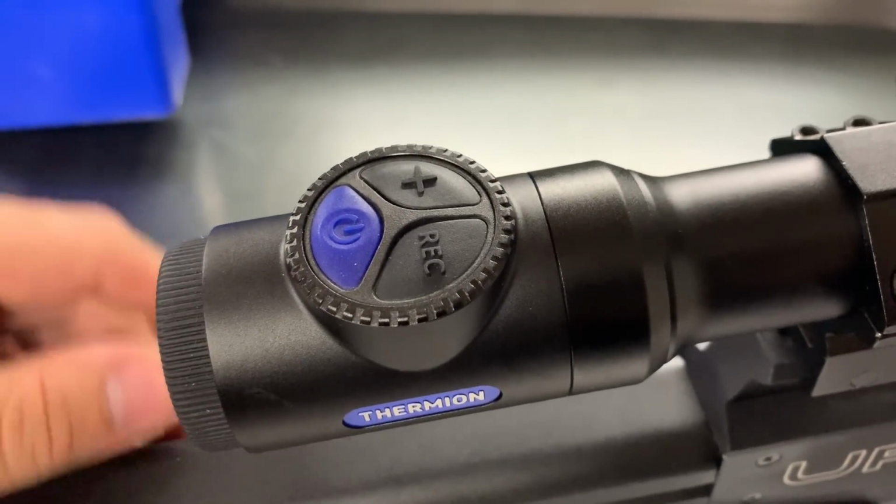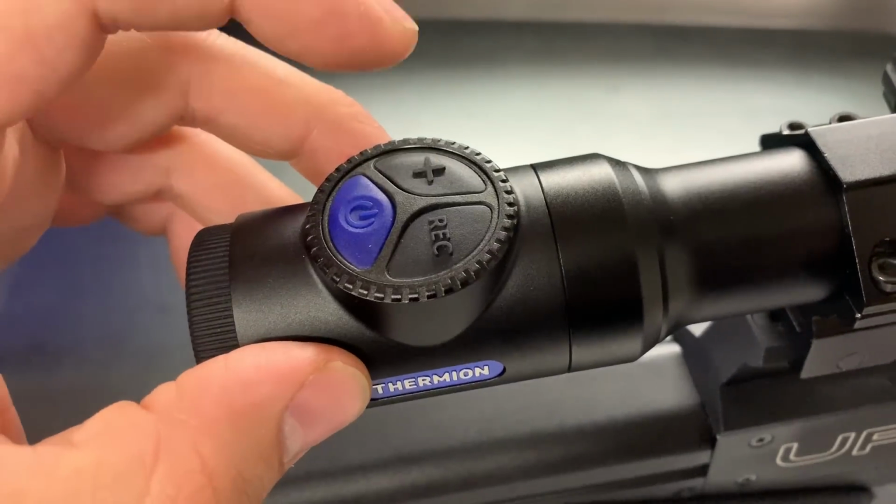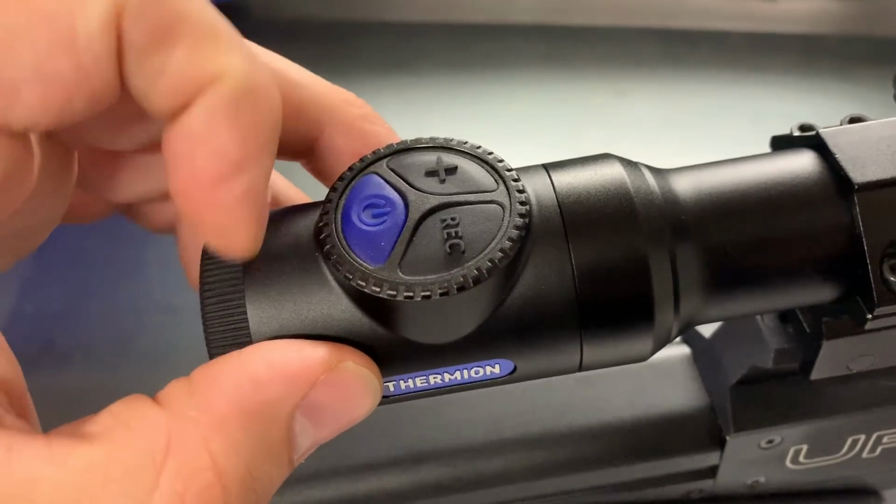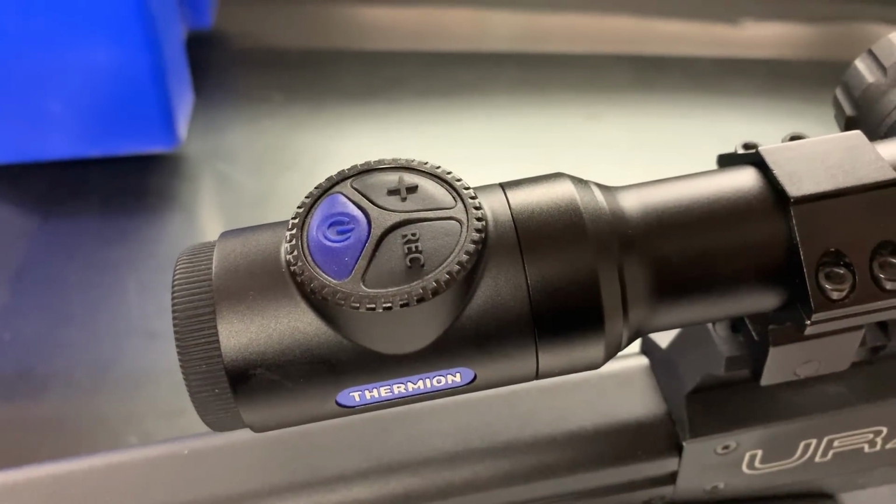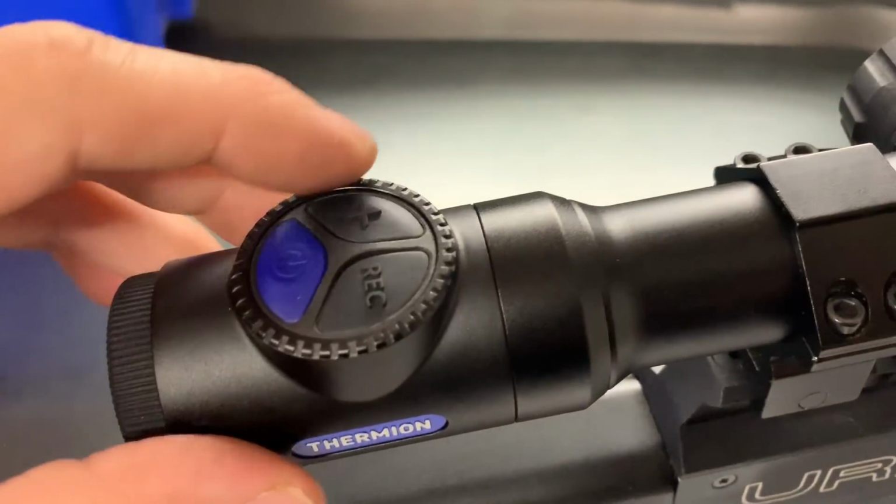What have we got here? This is the rear of the unit. So here, this increases the magnification, doubles it every time. Keep it pressed in, activates the PiP function. So you've got the magnified box at the top of the screen where it gives you a bit more precision shooting, as well as offering you the wide field of view.